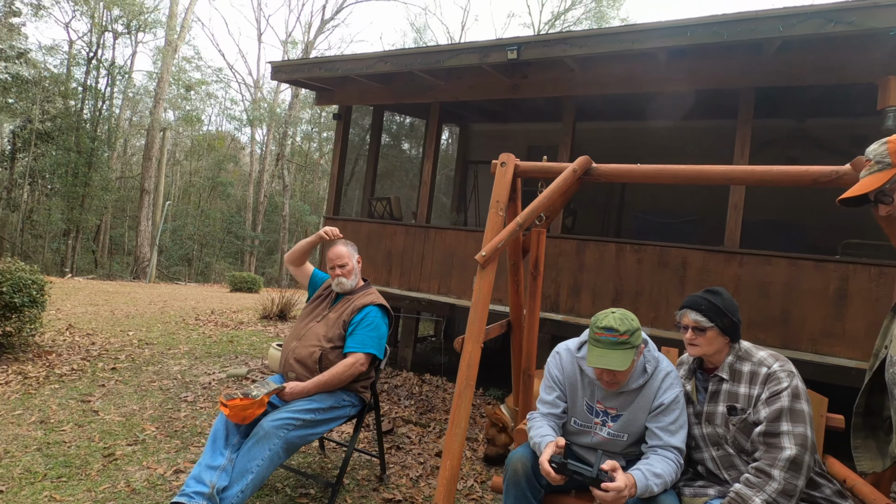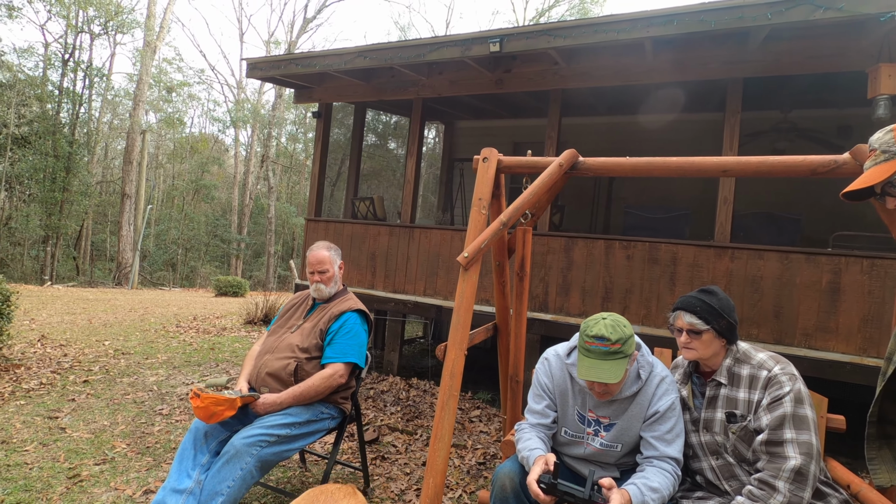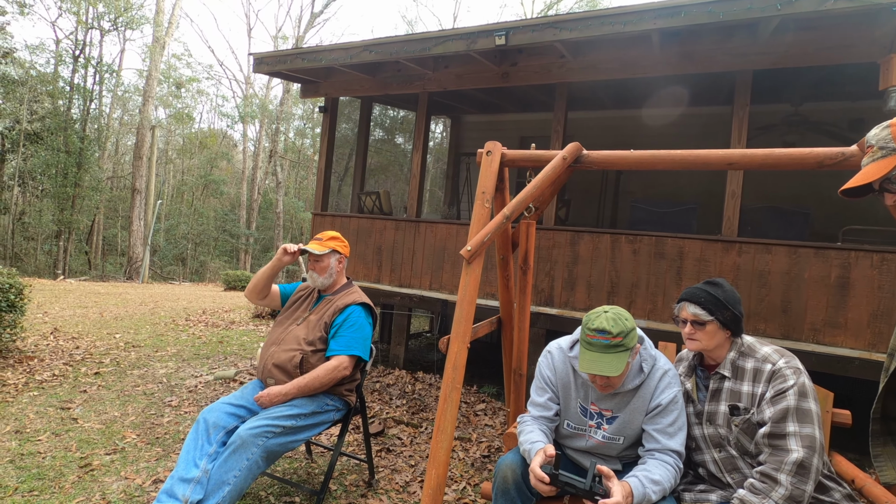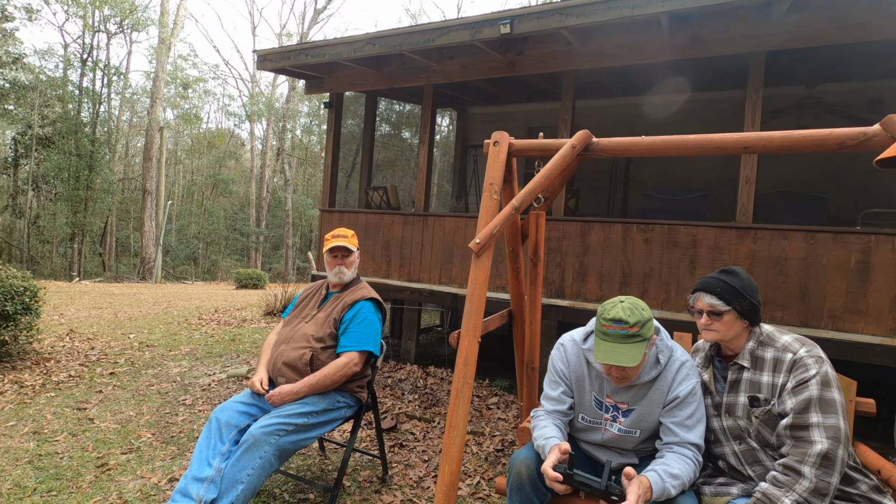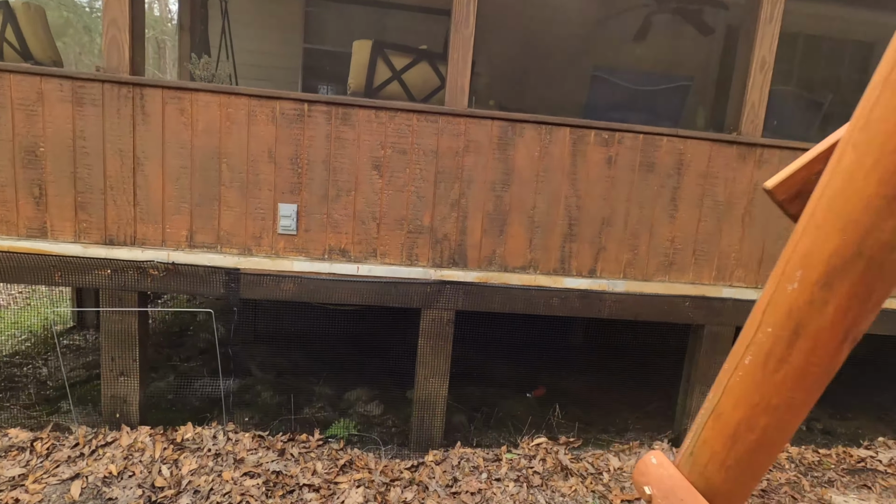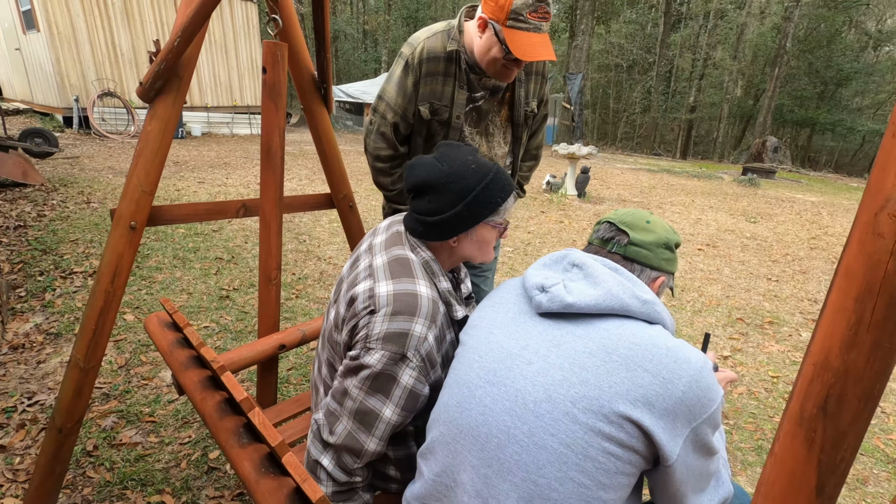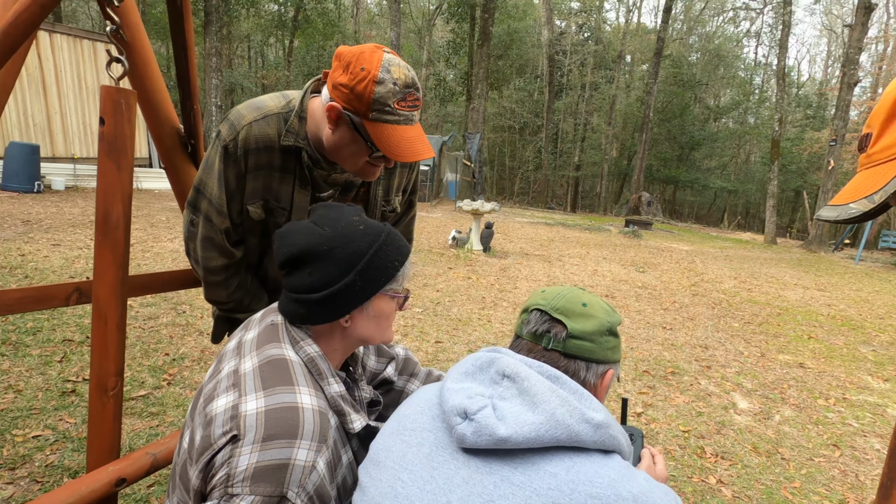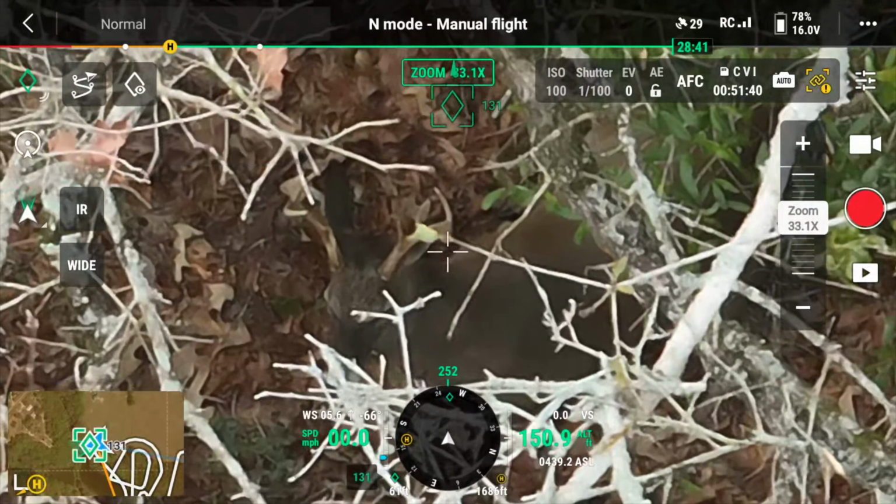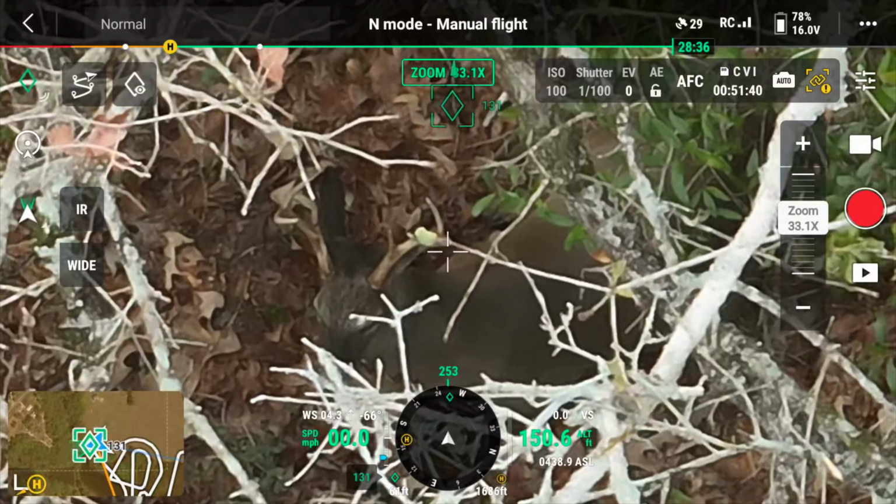Let's see if I can get low. See how low I can get. Sort of like an open area right there. Awesome. Zoomed all the way in, you can see his antlers, and he's looking around. See his face? There's his face. Can you see him? Nice buck. Yep. See his antlers are coming out like this. You see him right there?